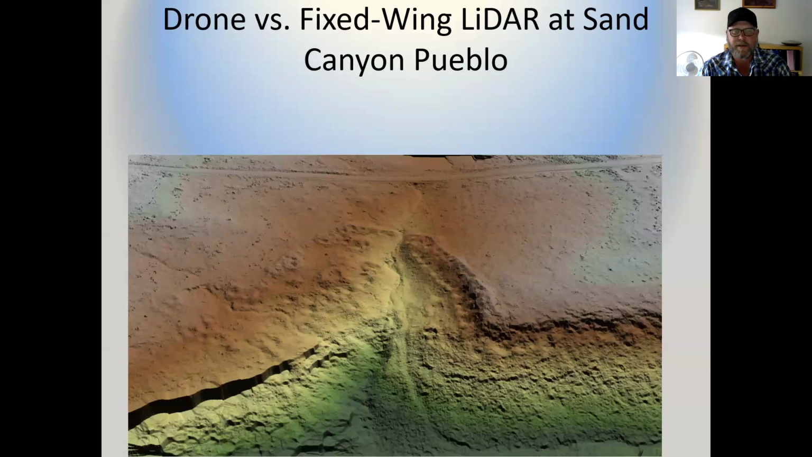This is another image of the bare earth model produced through that joint collaborative project. Hopefully you can still see all of these little circular depressions that represent kivas, big room blocks, the high areas. Really a great and interesting visualization of that site. Next I'm going to bring up a visualization of the LiDAR data that's now freely available through the United States Geological Survey, and we'll compare the two.